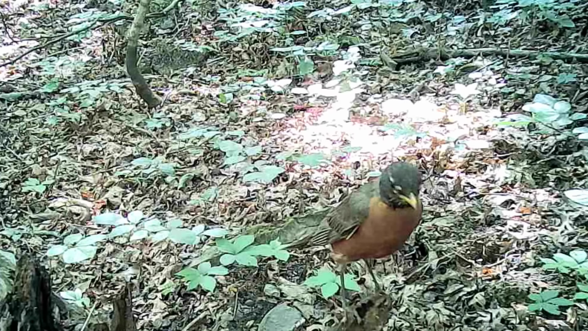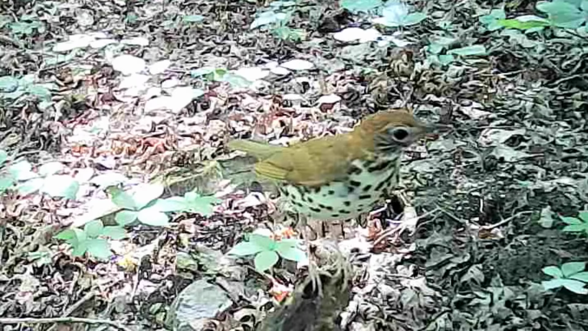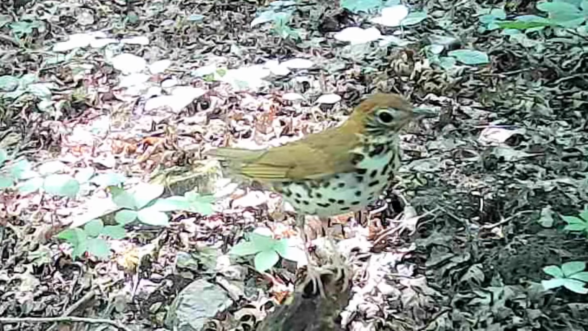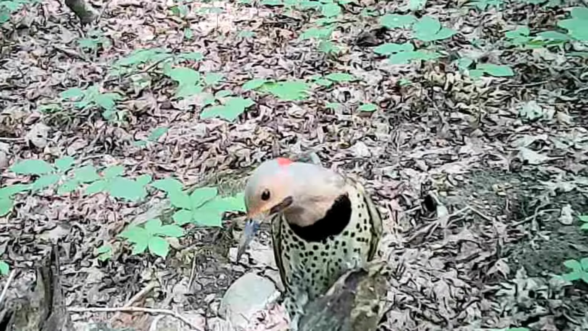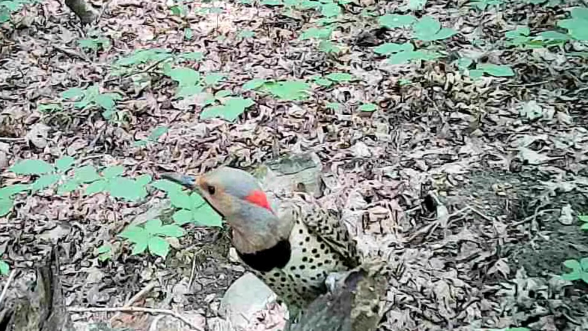They like to get up off the floor of the woods. And there's old Woody, a little wood thrush. Ain't it beautiful? And here's a rare glimpse of a northern flicker woodpecker. Pretty colors on it, ain't it?